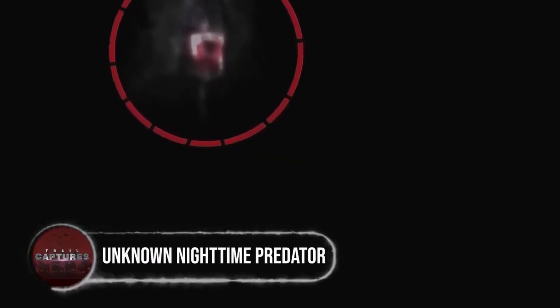Unknown nighttime predator. Somewhere in the wilderness, another potential werewolf was caught on camera. A lady searching for her lost dog found herself face to face with a frightful creature emerging from the darkness, walking on its hind legs like a wolf man. The lady's flashlight offered a glimpse of its eerie features, but the creature quickly vanished into the shadows.